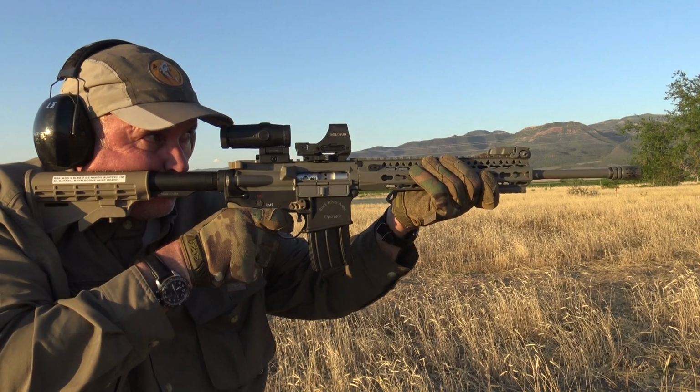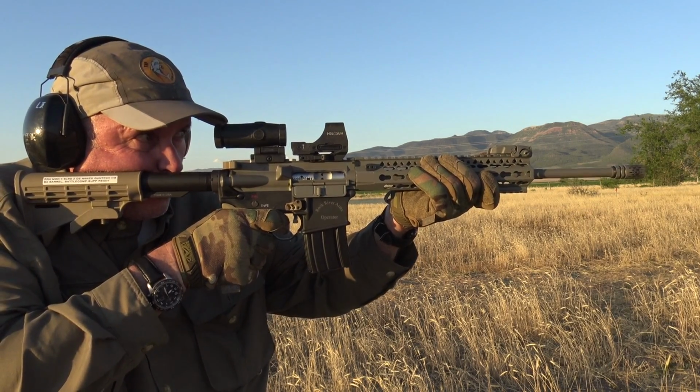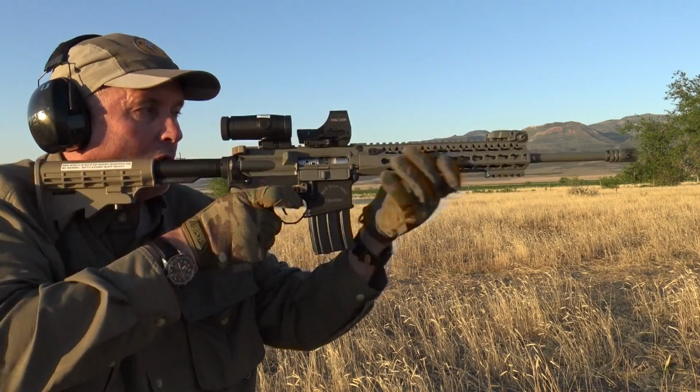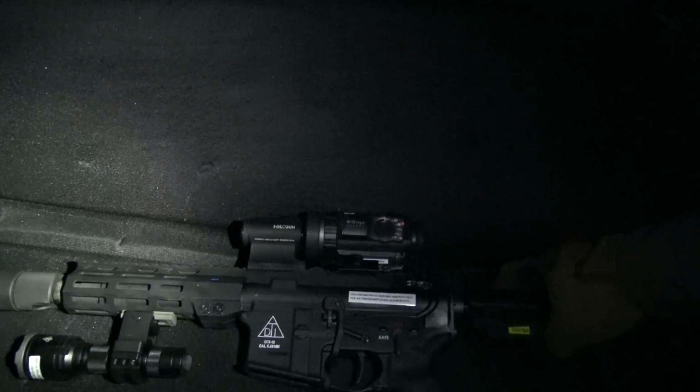It had kind of like the open window Holosun. I forget the model number, but I'll roll in some screen imagery. And that was a nice setup. It gives a broader picture than this little circle dot does. But again, it was a suppressor issue.